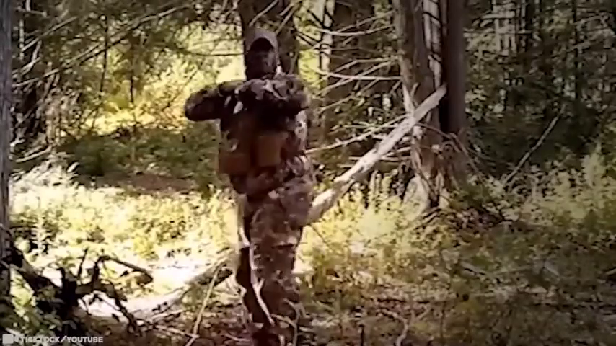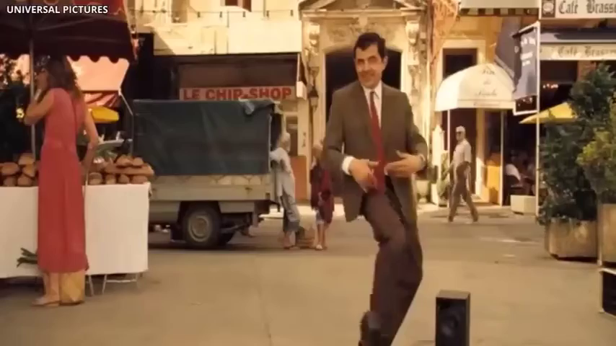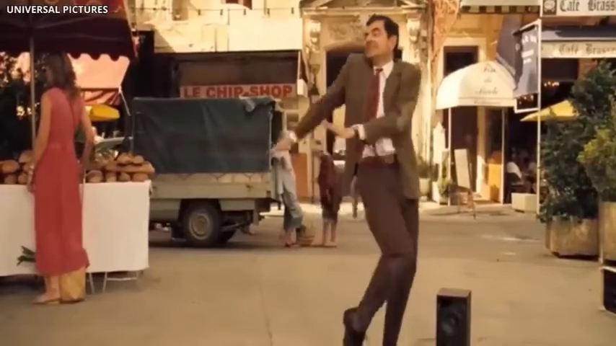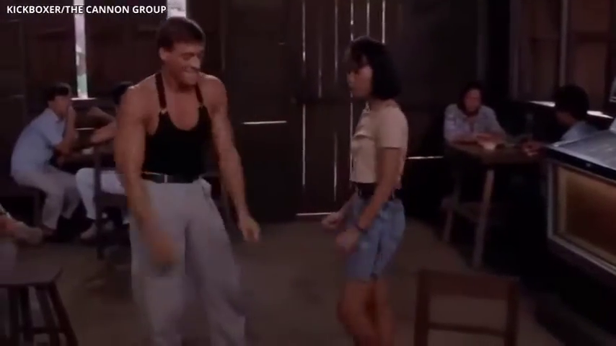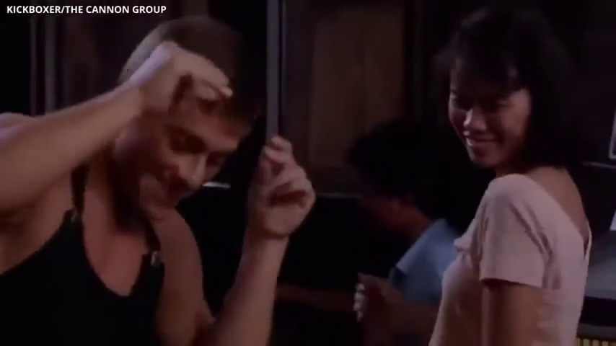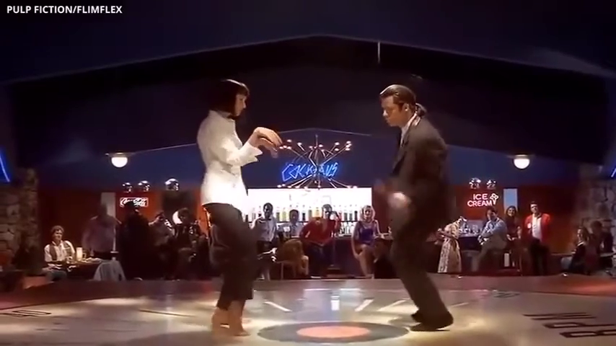And he probably couldn't resist showing his moves. After all, dance is good for both the body and the mind. It's an incredibly fun way to stay in shape, as well as cardio, which improves your cardiovascular health. Research has also shown that dance boosts cognitive performance. It keeps your ability to think even better as you age.